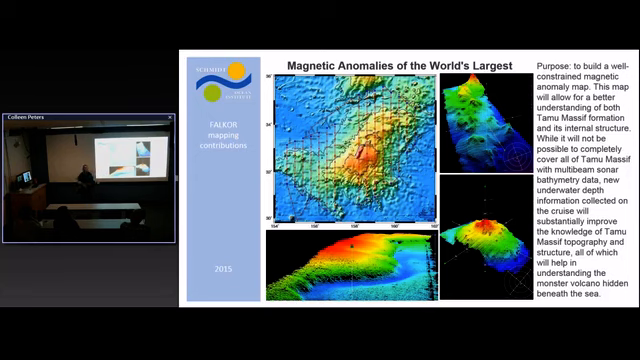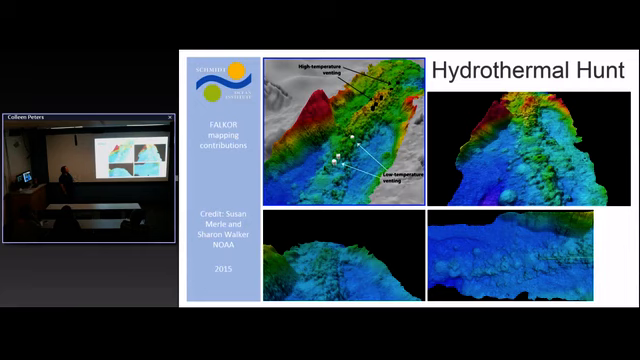So this past November, December, we did a cruise off the Mariana back arc, and this was to look at hydrothermal vents in that area. You have the Mariana chain, and just to the west of that is the back arc. This area has been mapped pretty well. We did a bit of filling in, and we also remapped a couple of areas as we were going by, and we found some interesting things.